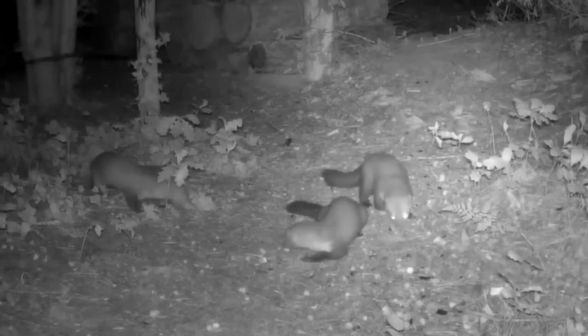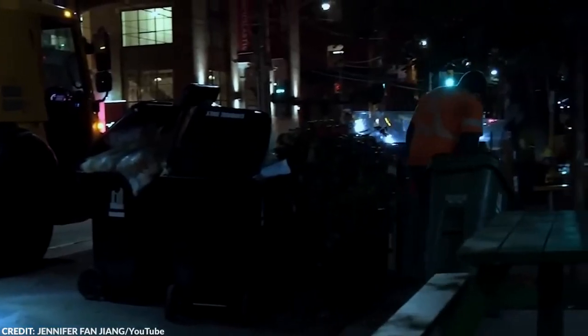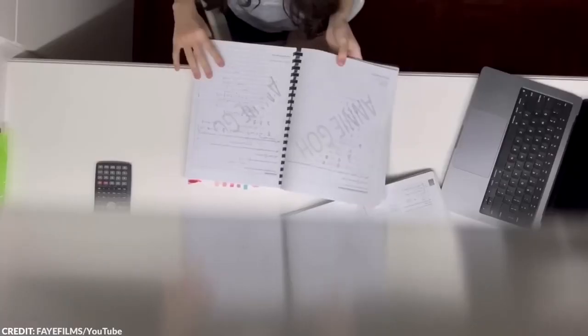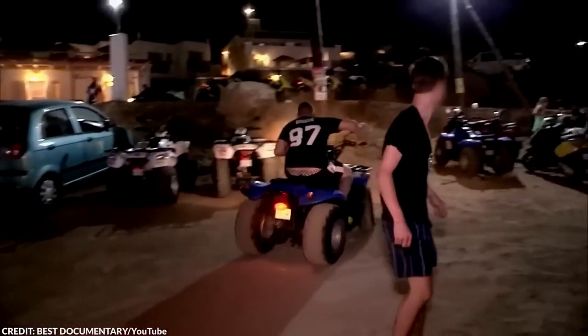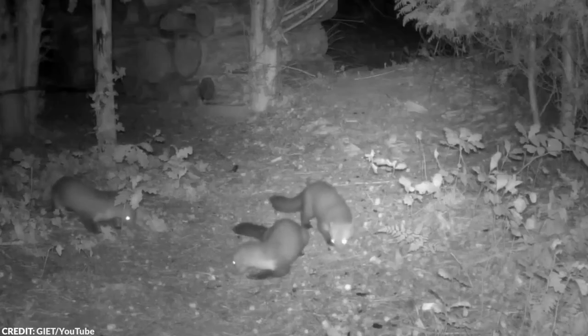Number 8. High-energy martins discover spot with scattered food. Are you the type of person who feels energized at night? You can continue to work, study, play, or party until the wee hours of the morning without getting tired. Or are you the type who can barely keep your eyes open, even if it's just early in the evening? If you're a night owl who loves dancing at night, you might relate to these cute and energetic martins.